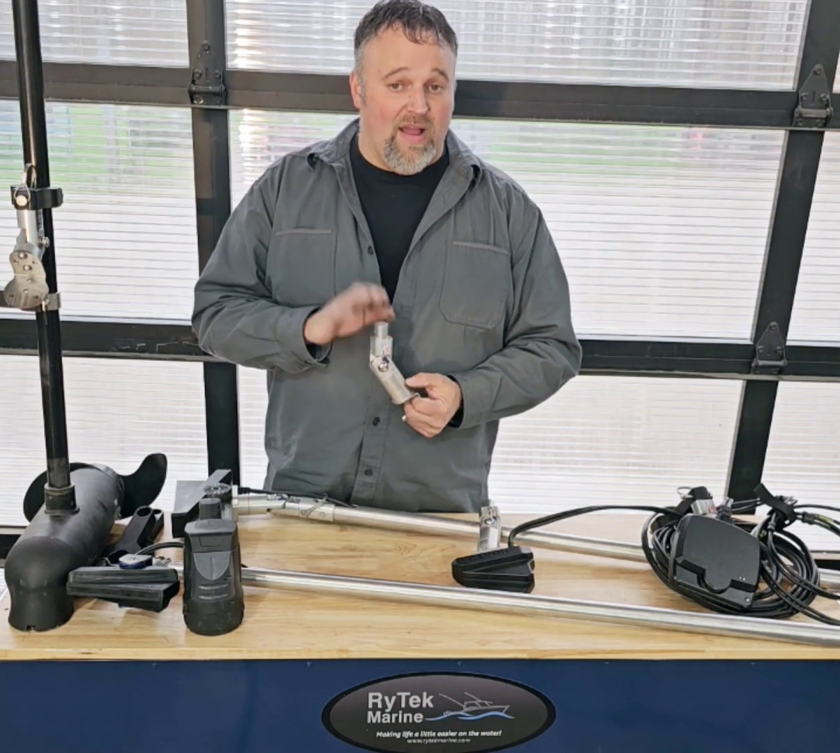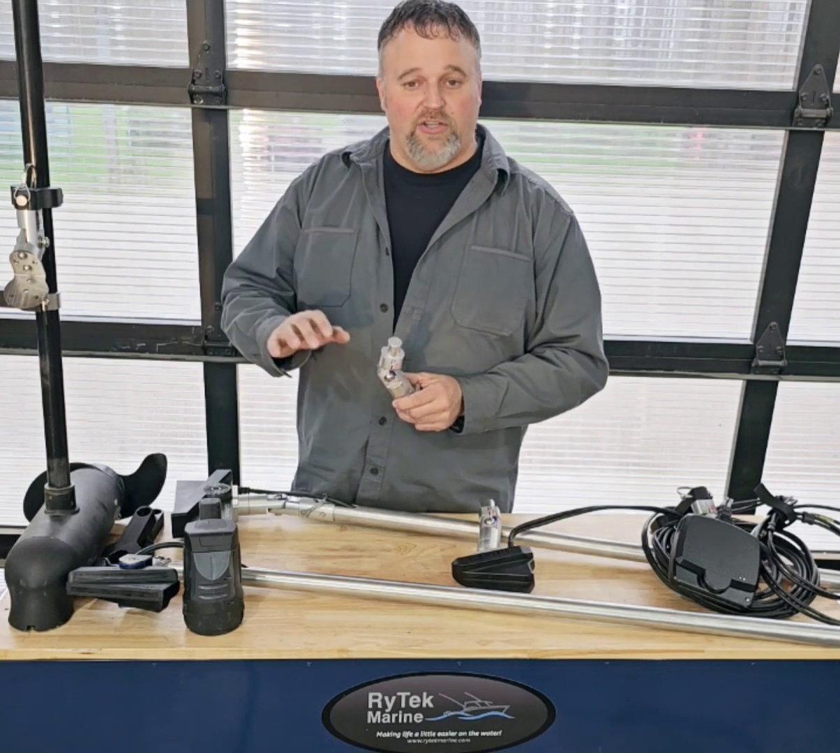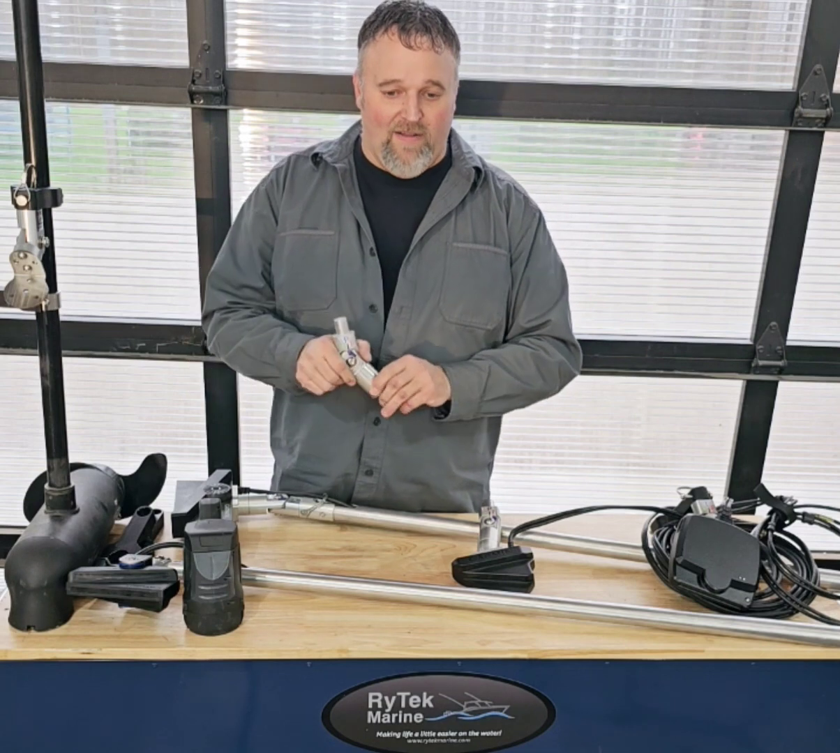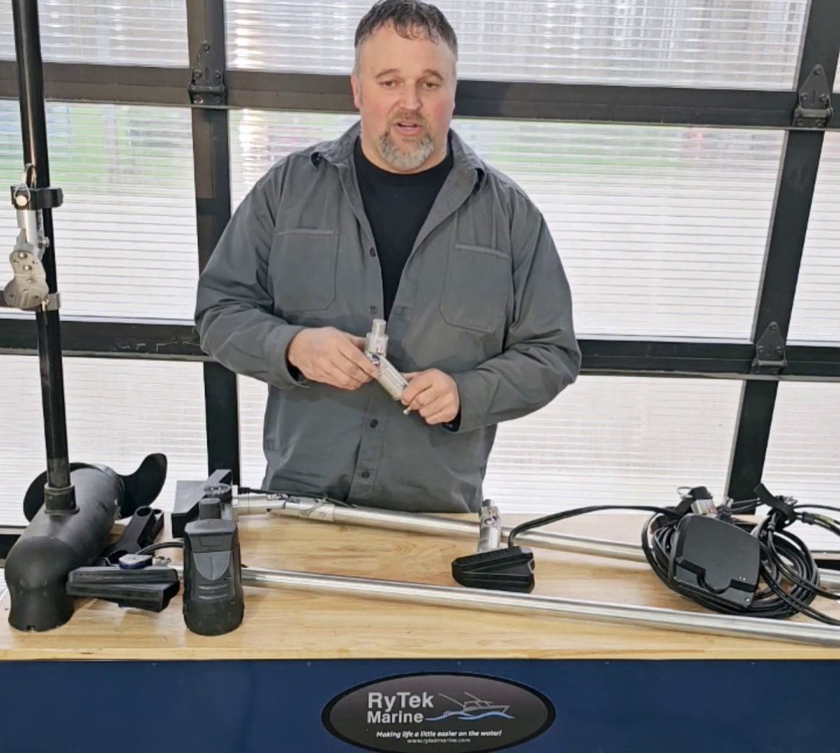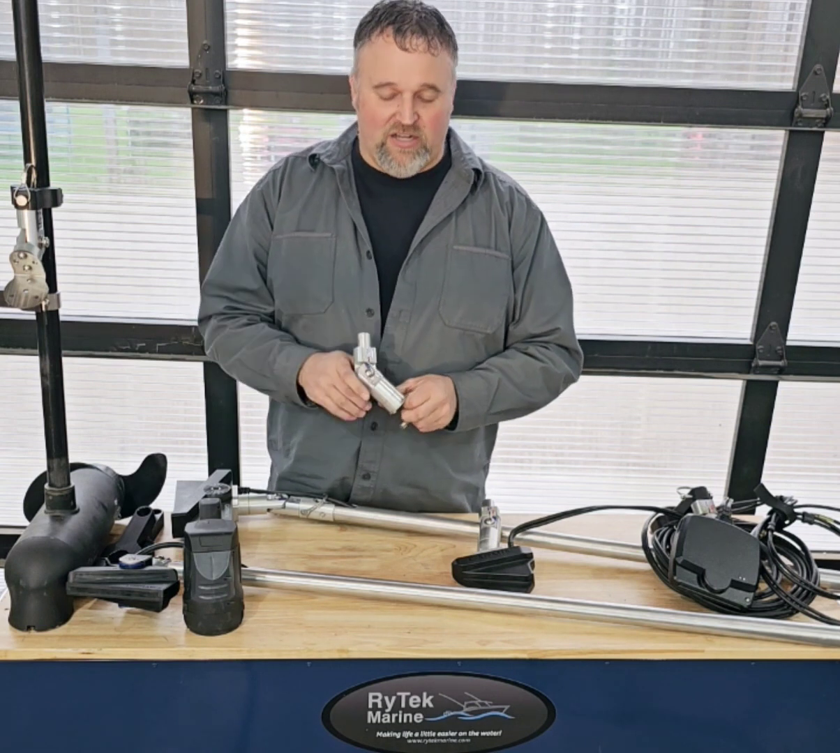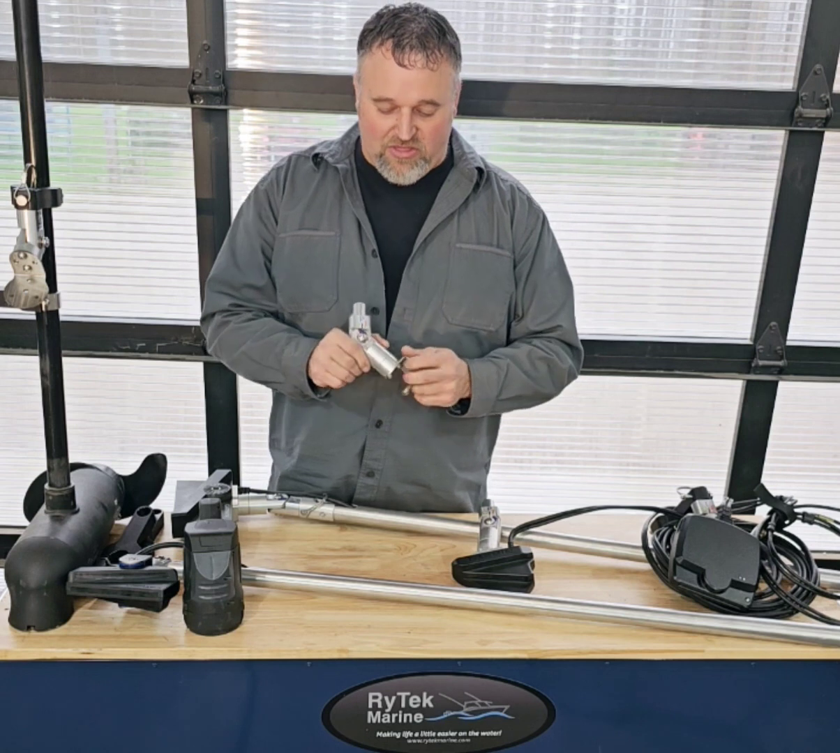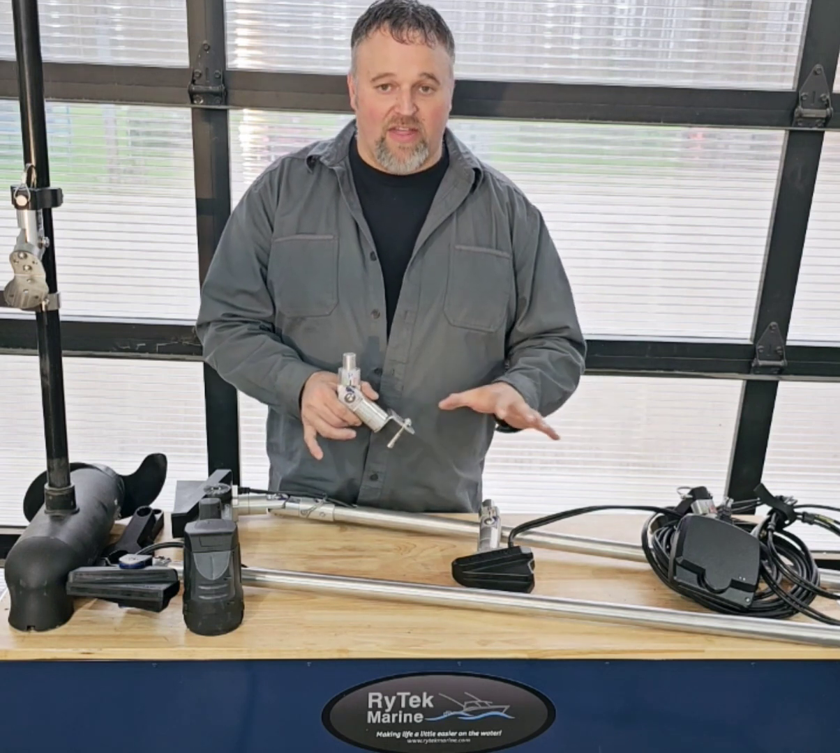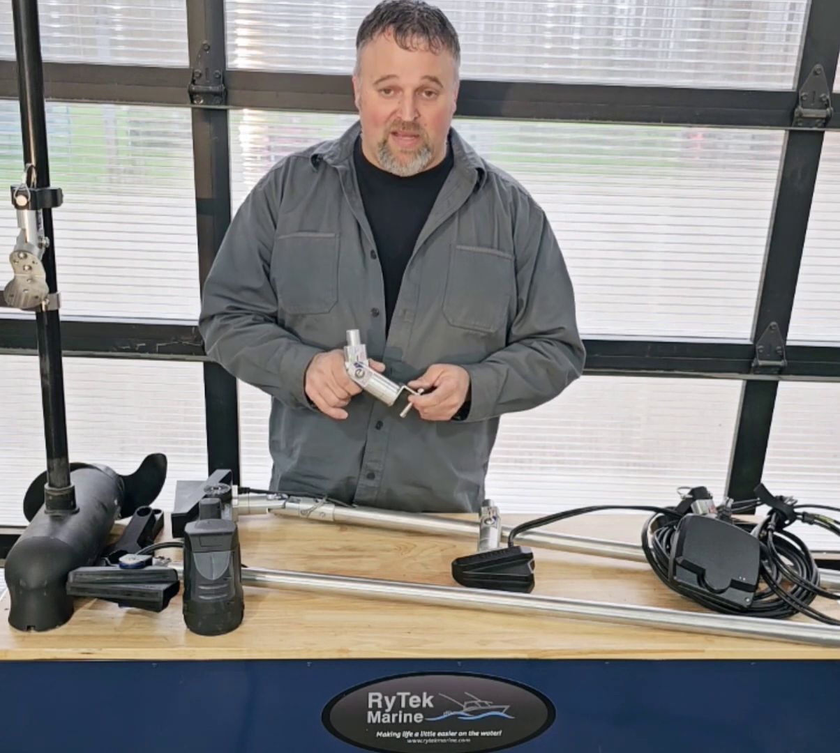The only time you ever will have to is, say, one day you're bass fishing, the next day you're trolling for muskie at 5 miles an hour and water pressure's moving that transducer. That's the only time you're going to have to tighten that up after the initial setup. Yeah, so that's the 3600 series mount. I just wanted to go over that whole third function or third view there of what makes this one unique.